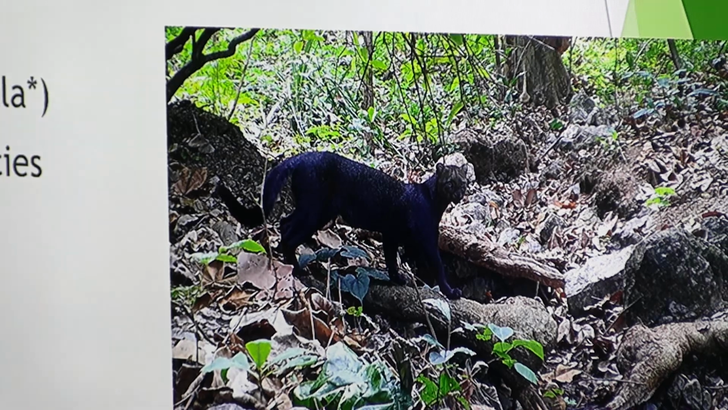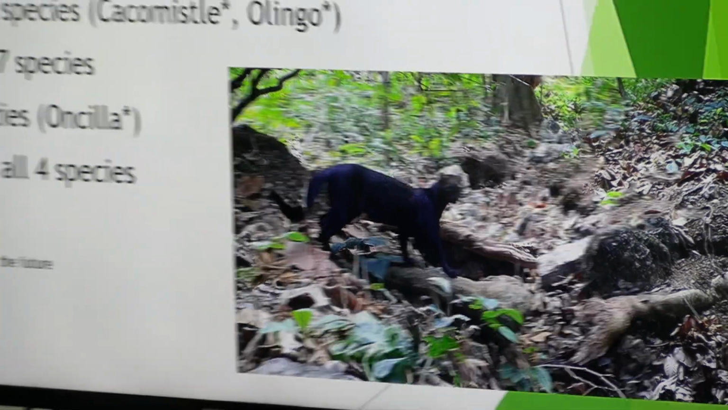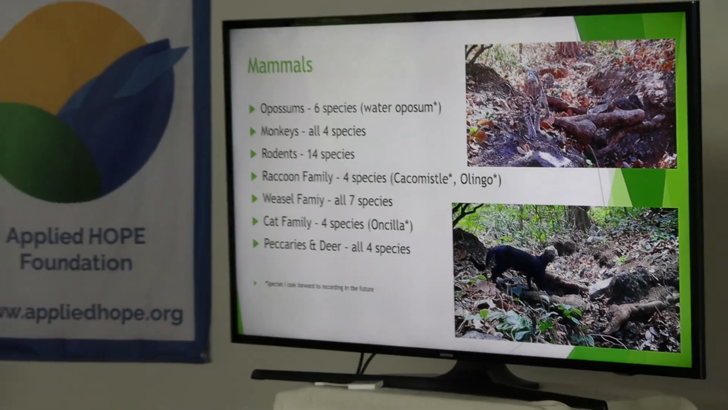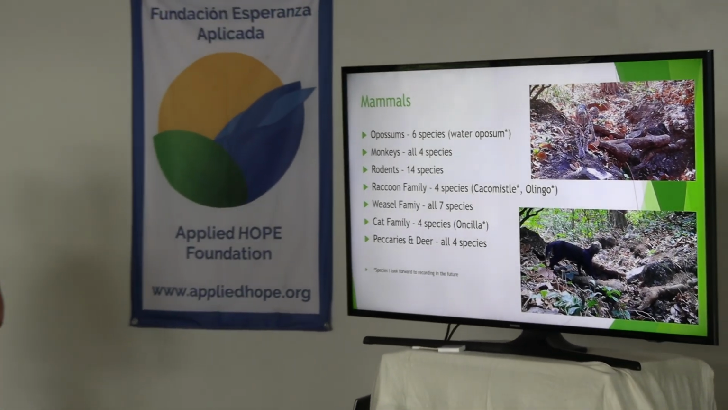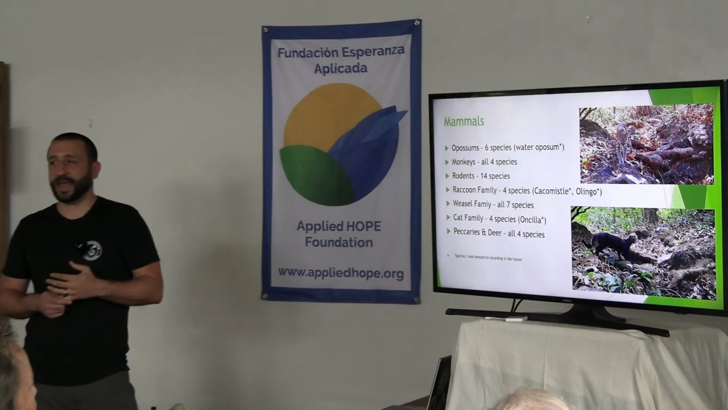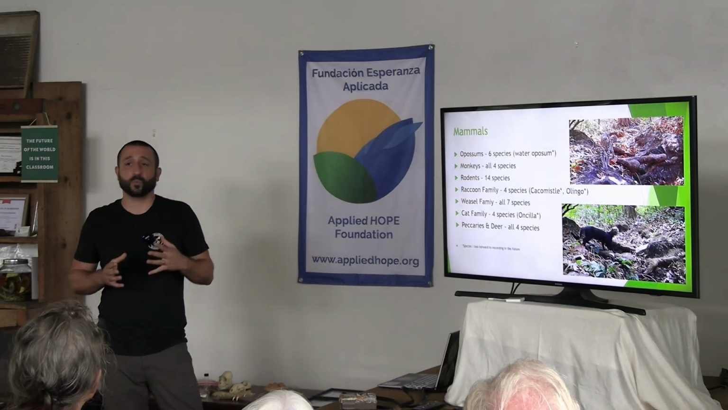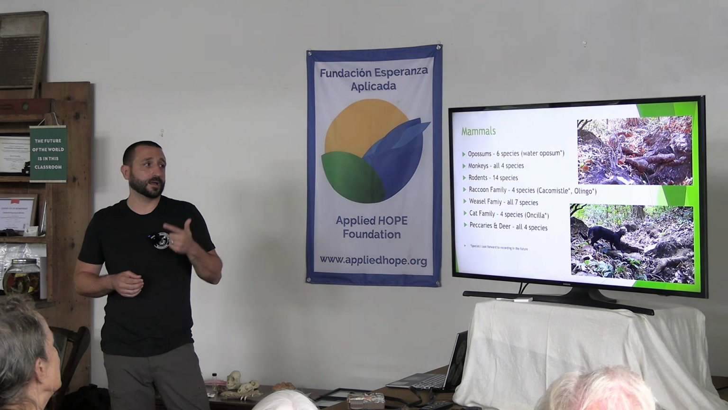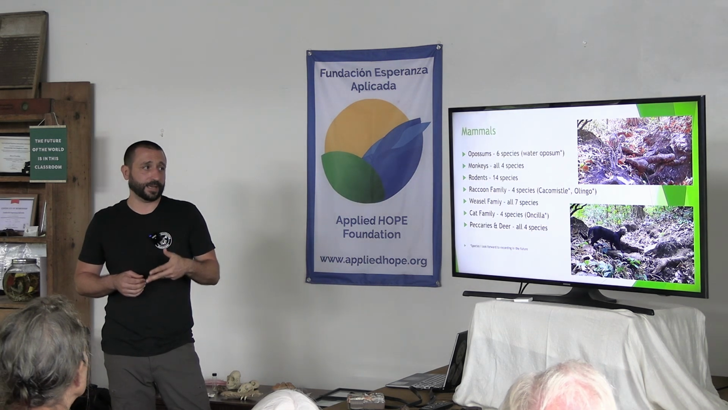All the members of the weasel family in the country I've recorded. I love that family. I just think they're interesting. I'm missing one of the cats, the oncilla, which is mostly in cloud forest, and I've just never even worked in the area where I could hope to get one, but I've gotten the puma, jaguar, ocelot, margay, and jaguarundi.